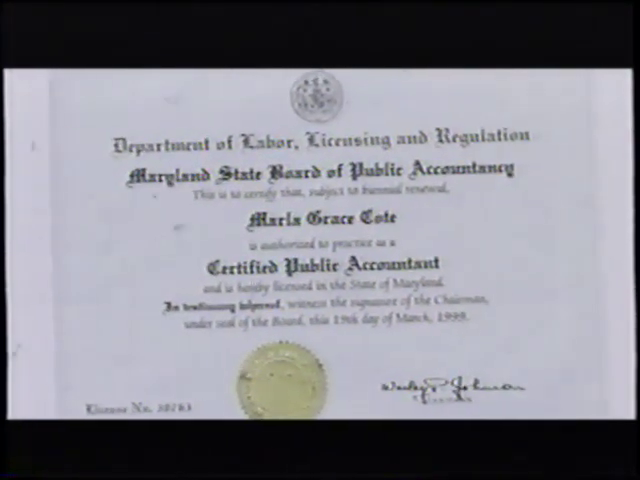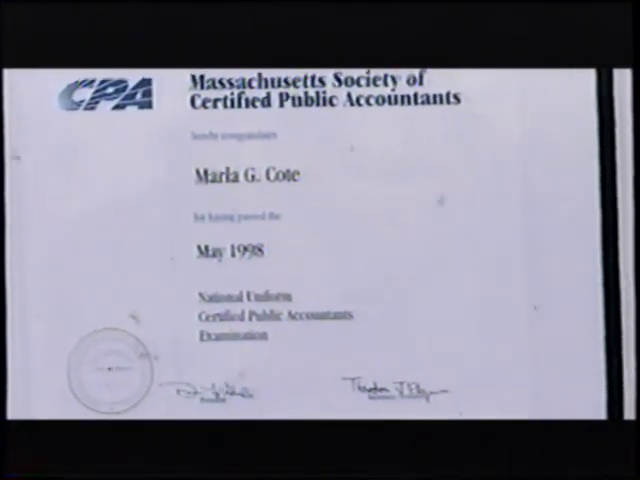I think that the tuition reimbursement program the company offers is very good. I personally have saved well over $50,000 by taking advantage of the program. And as far as hiring from within, the company has given me an opportunity to grow with the company and continue my education, so it's been very rewarding.